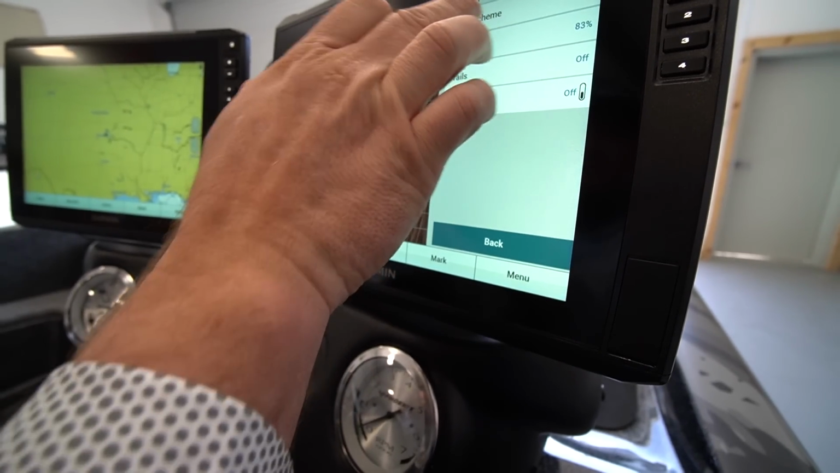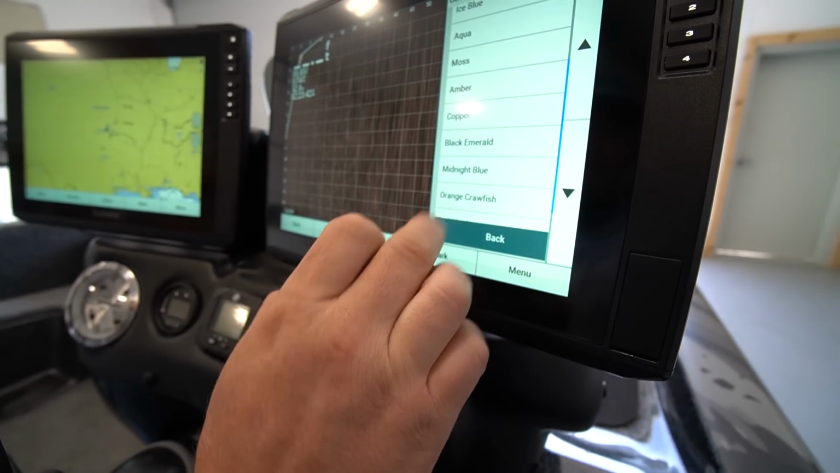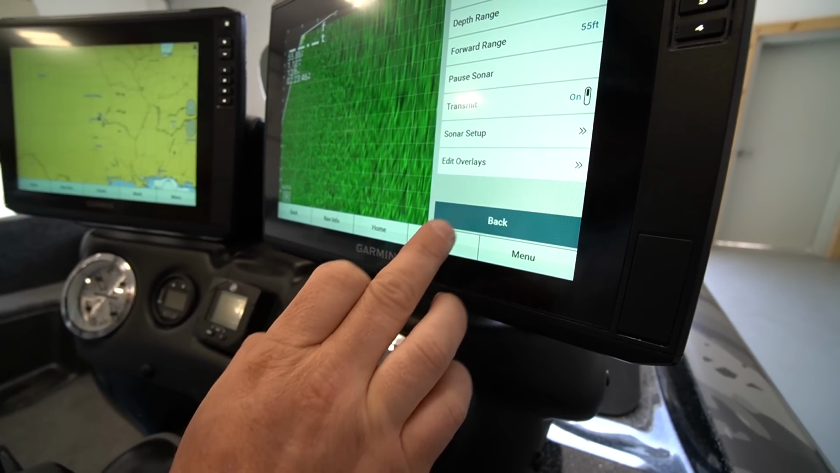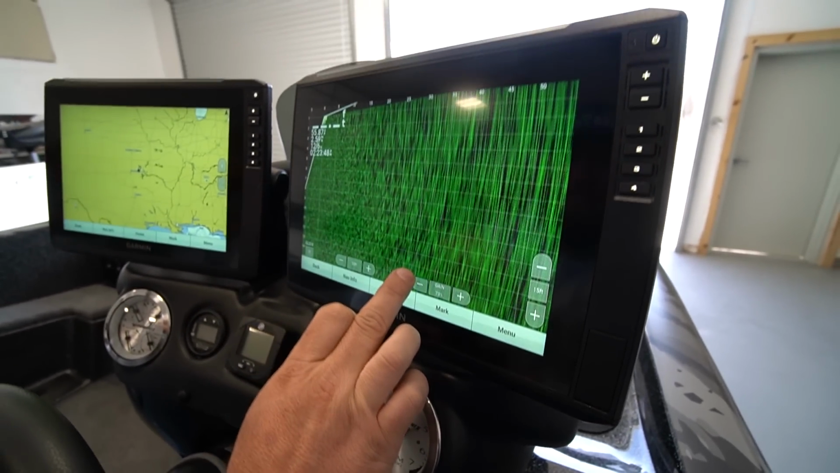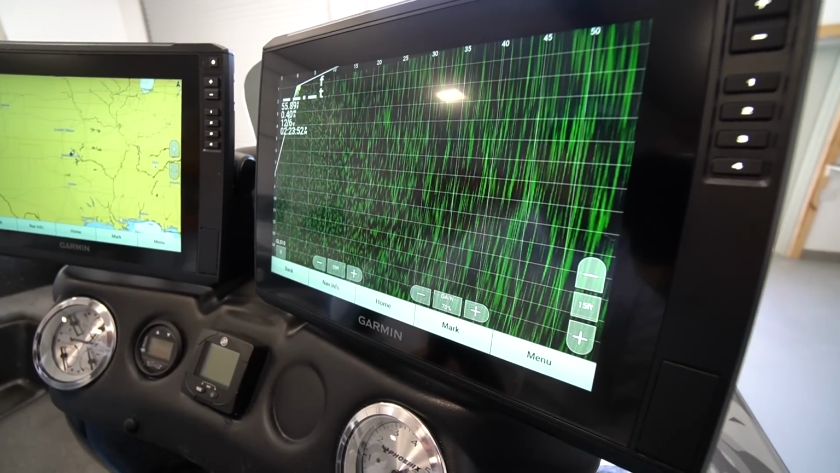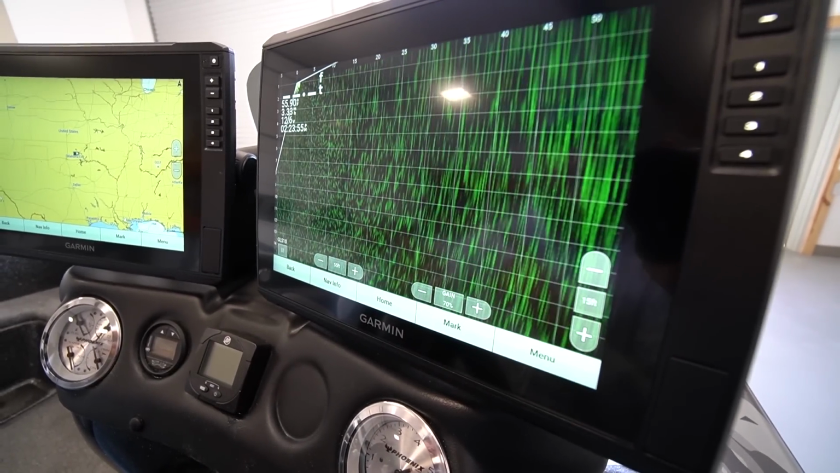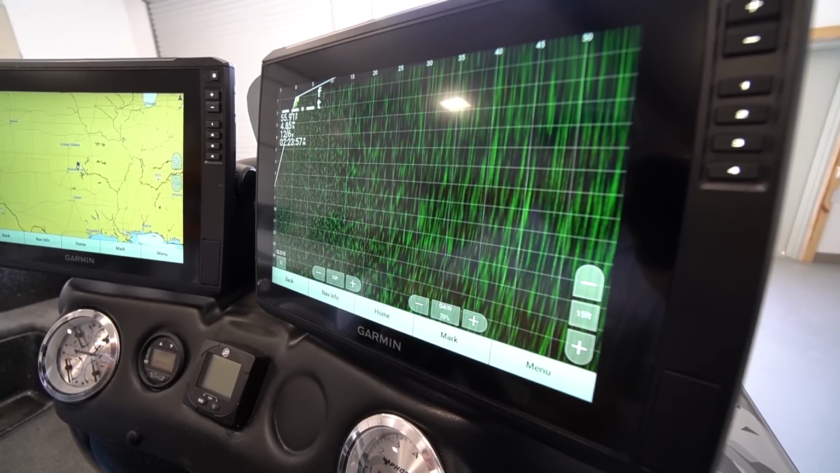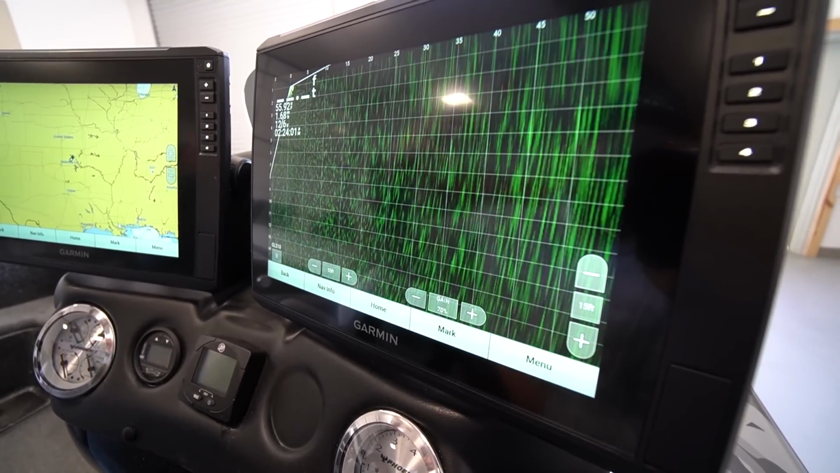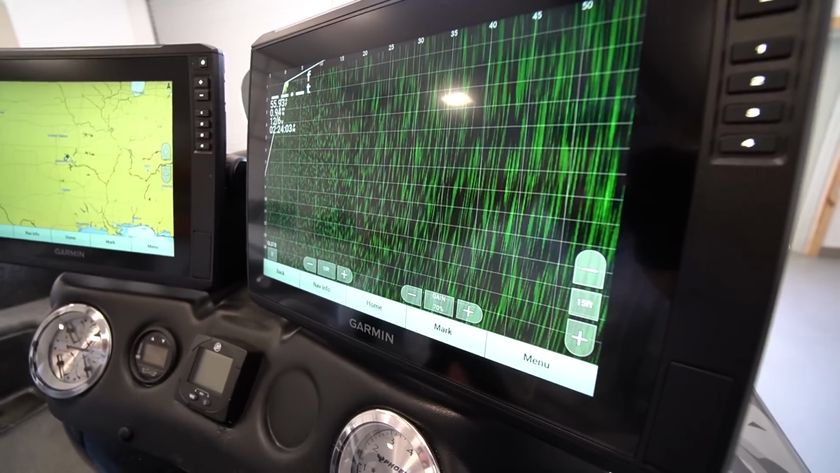Sonar setup, appearance, color scheme. We're going to go look for black emerald. Now for the Texas boys, I'm telling you, this is the color of their choice. For some reason, that timber down in the Lake Fork area, the Lake of the Pines, all that stuff, black emerald is the way to look. Once again, if you're looking deeper, like you're looking 30 plus to 80 foot deep, you're looking around timber, or you're wanting to look out like 100 feet, 120 feet, that black emerald is the choice.